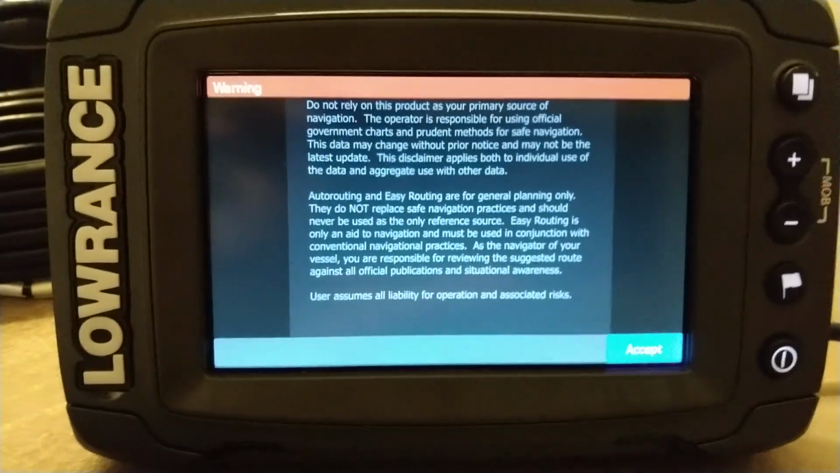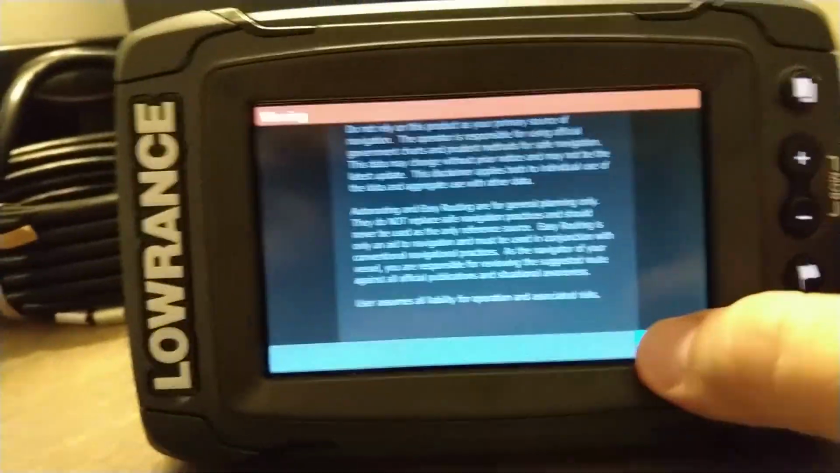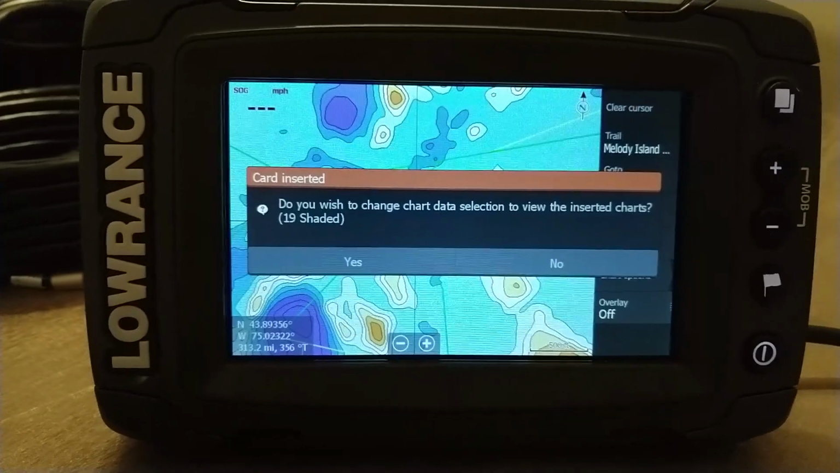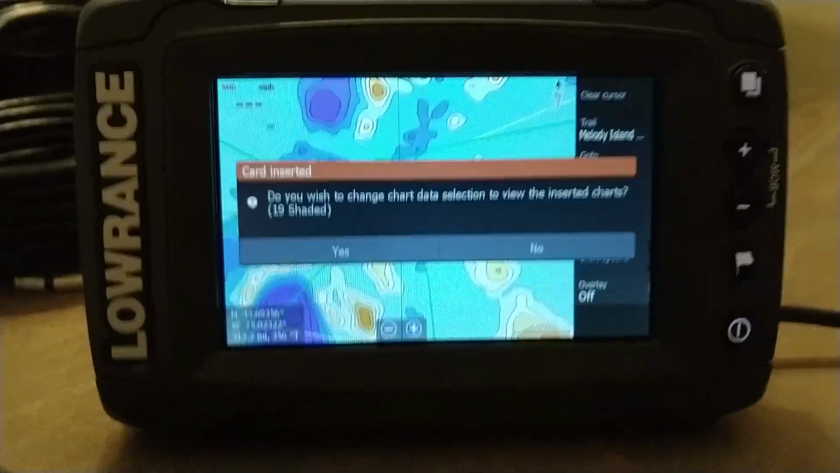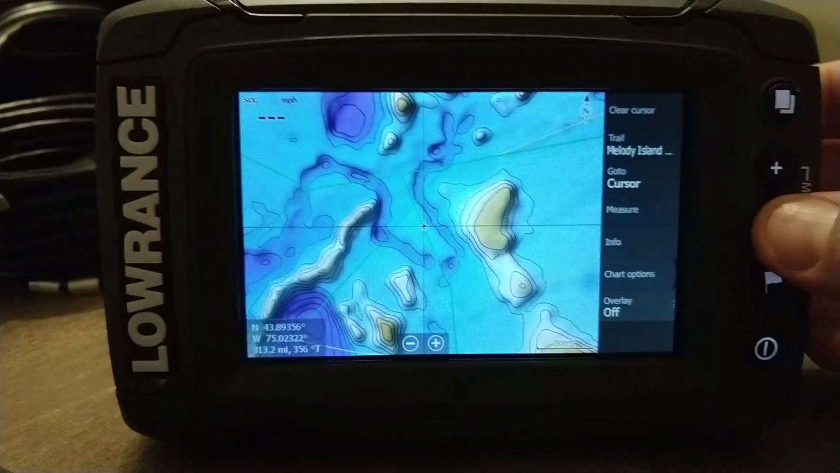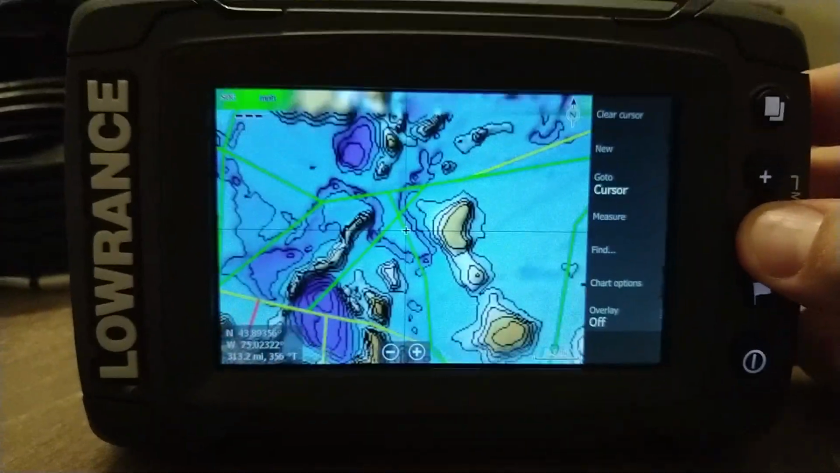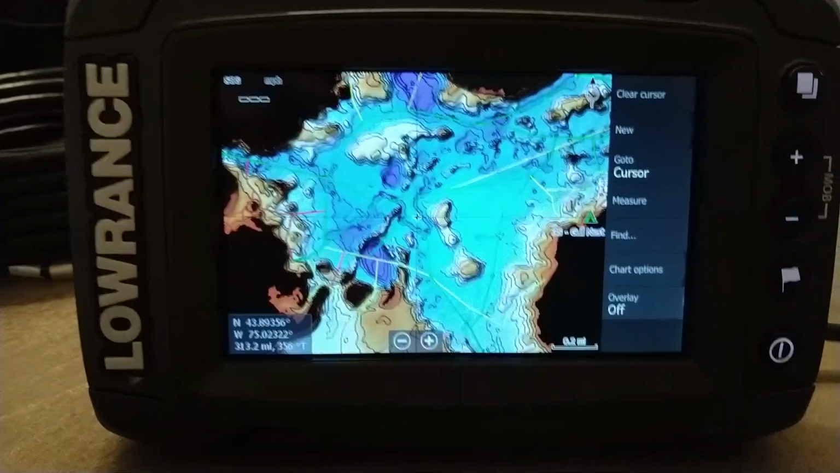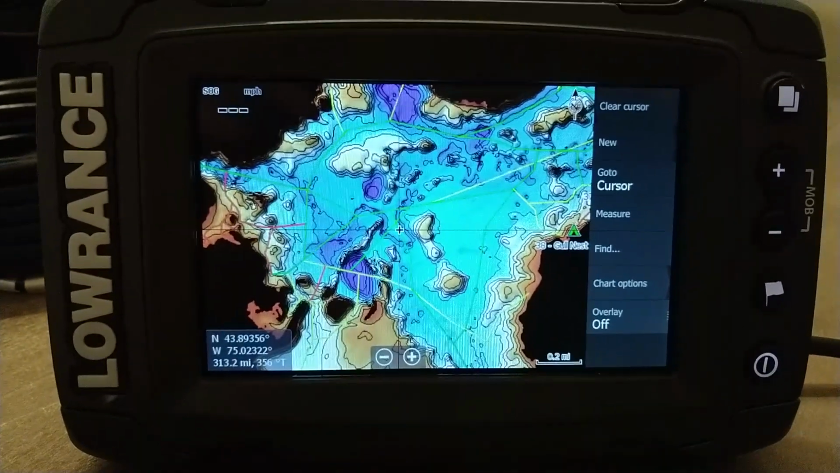You first start it up and it comes up with this warning. I've already loaded on my map, so I'm going to give a quick demo of what that looks like. I'm going to click yes to these prompts. And just to give you an idea, there's the Stillwater shaded relief depth map with my routes integrated on it.